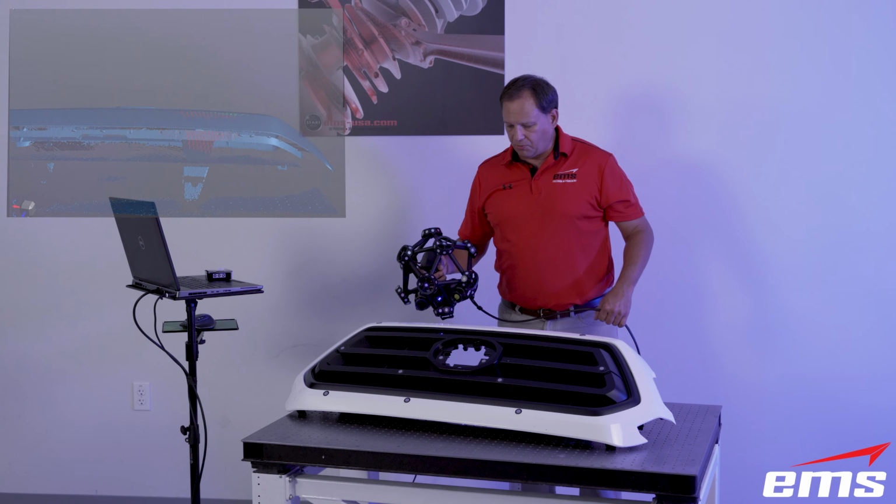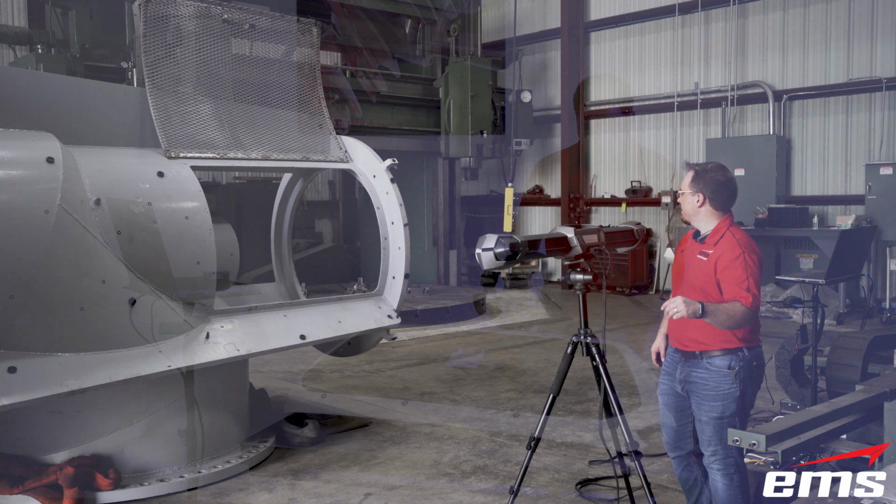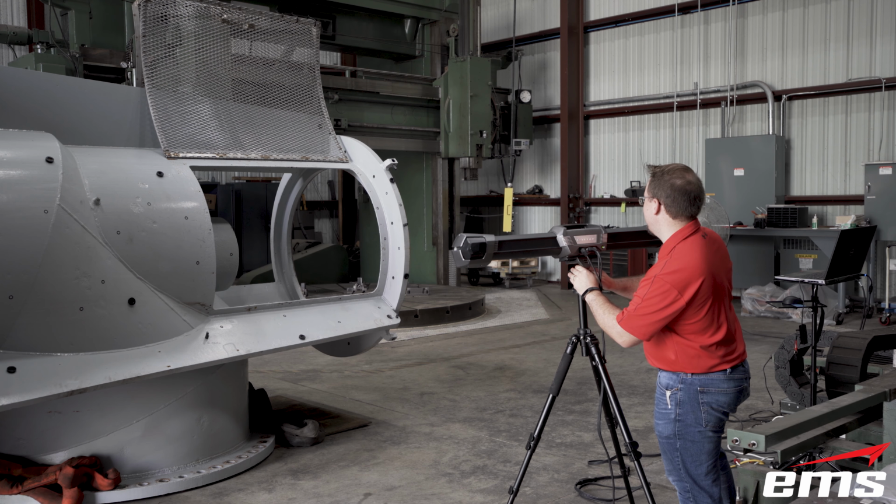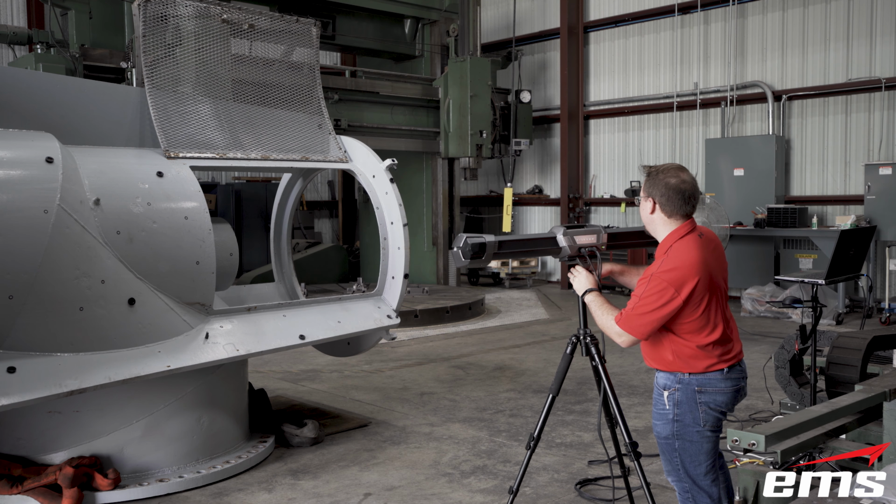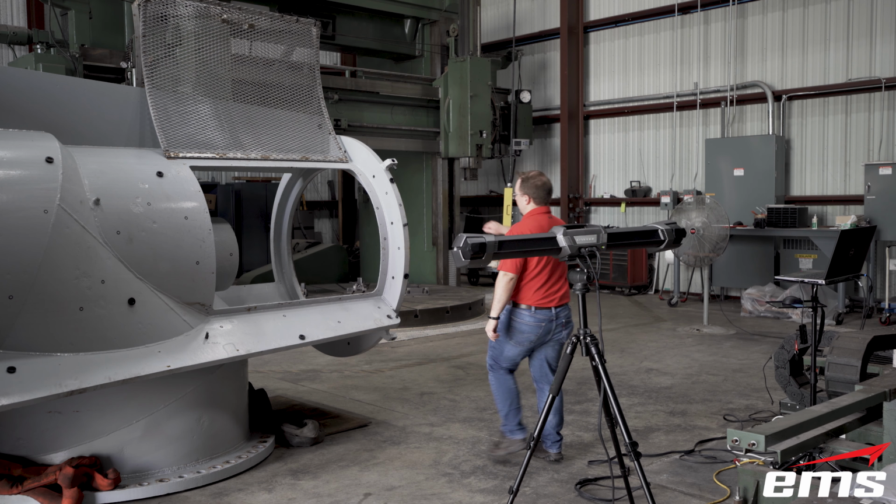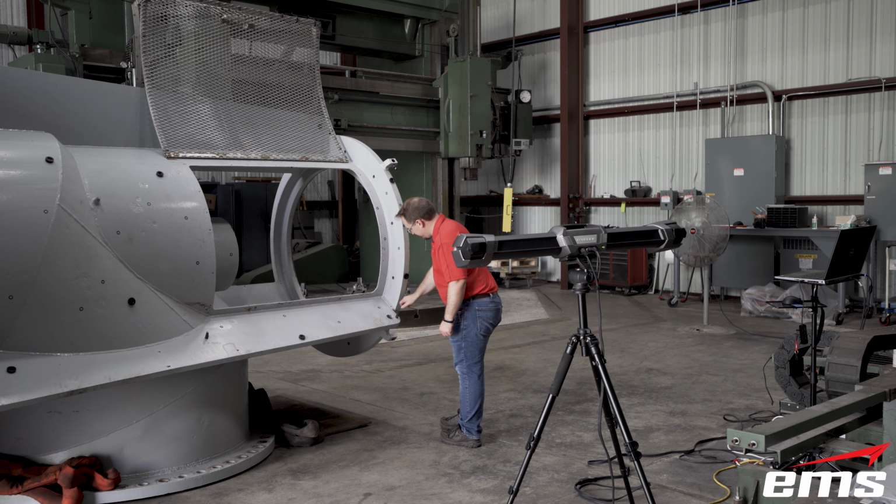So that's dynamic referencing, and we probably use it 80% of the time when we're scanning. Because, for example, if we have a really big part, like a vehicle, we can put those targets on it, acquire all those targets with the C-track, and then just move the C-track around as we need to scan the part. For smaller parts like this or shop floor metrology, same thing.